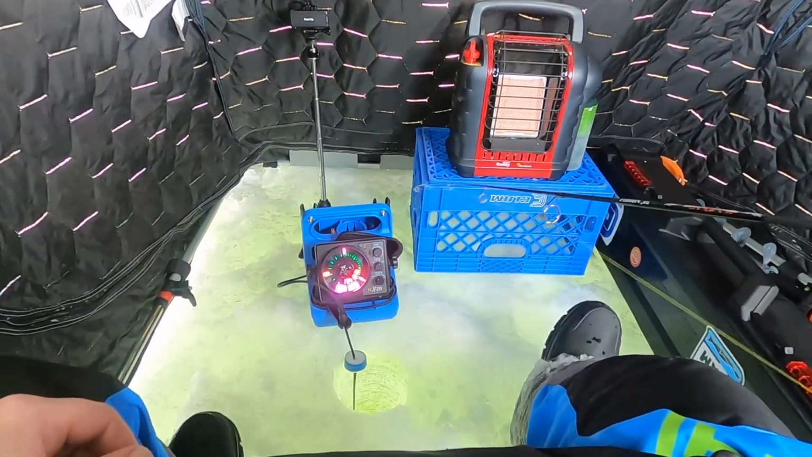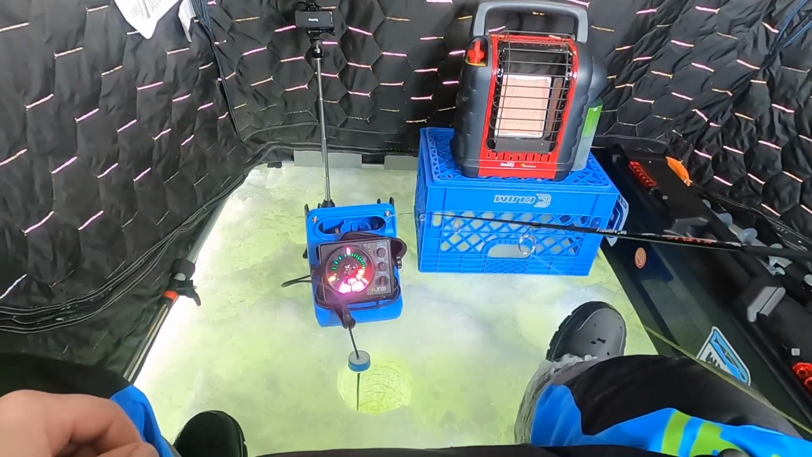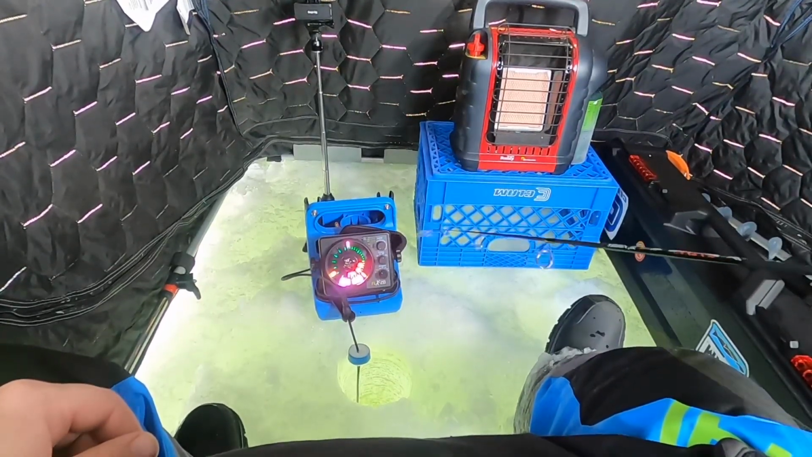Oh, northern's coming through. That's what I was thinking. That'd be alright if I could catch a nice northern. I'd take it at this point today.